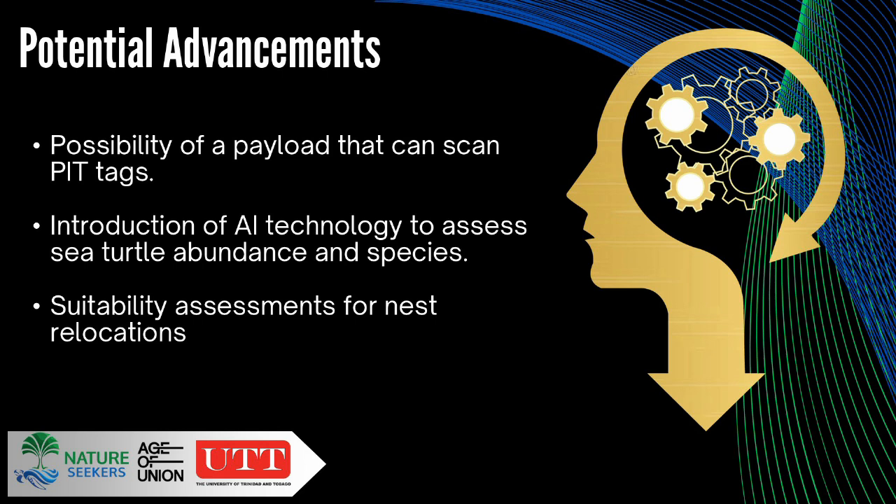Just for reference of persons who aren't aware, this is currently how we scan a pit tag. This is a pit tag scanner, and the pit tag is really just a tag inside of this needle, the size of a rice grain, that we inject into the shoulder muscle of the turtle, and it gives it a unique ID.